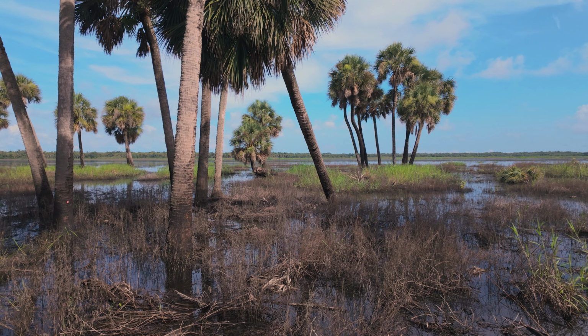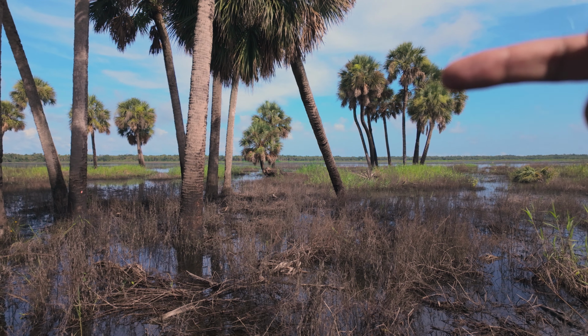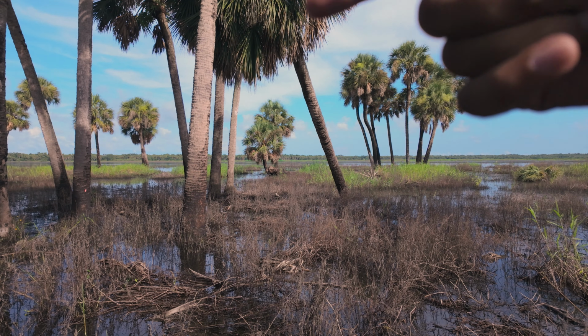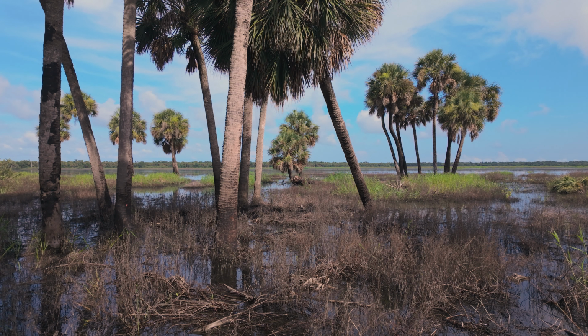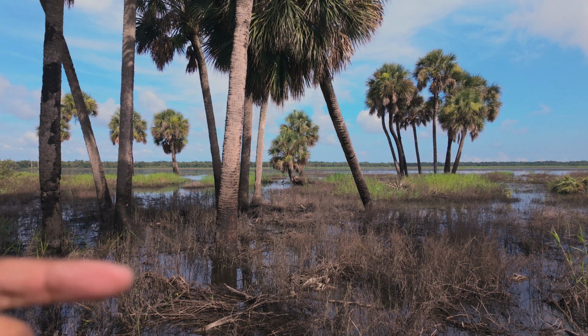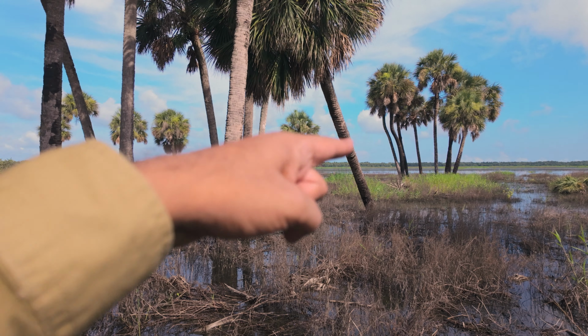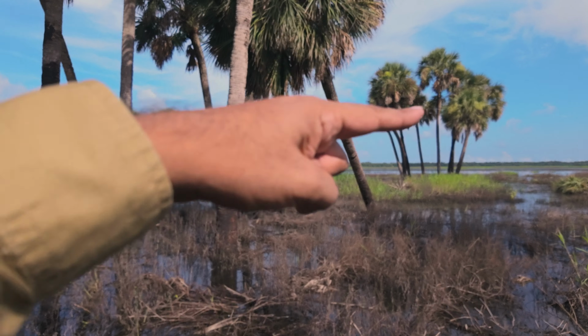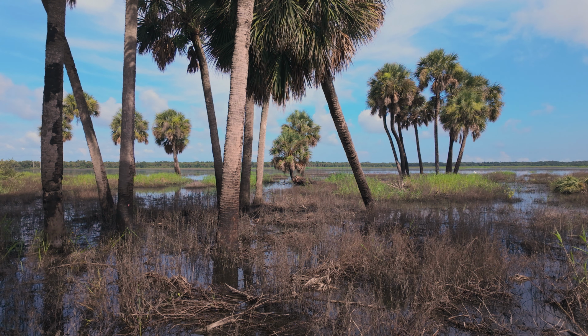I like this composition here. This set of sable palms, these lines here, these other sables. So I ended up changing up my composition just a little bit so I could have this pair of sable palms right in the middle of this triangle. And then I still have these here. All right, let's see how it comes out.